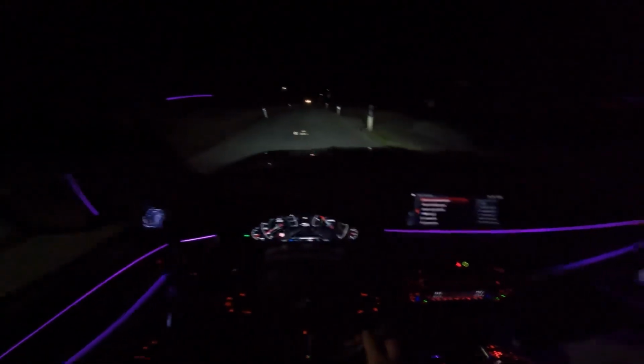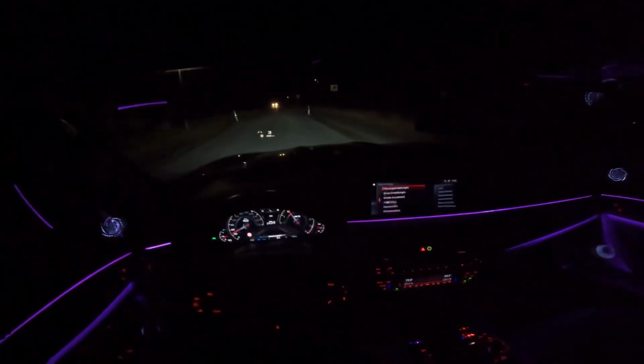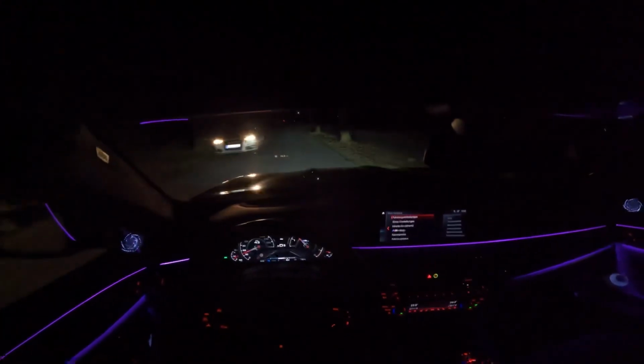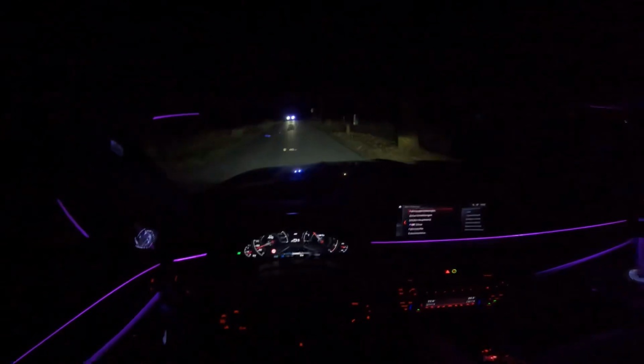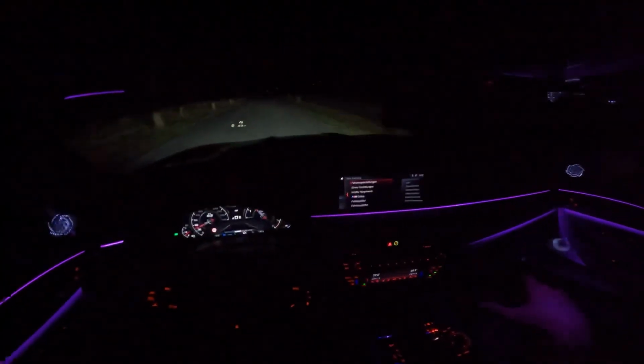So what can I tell you about the M5 Competition? It's a really comfortable car, you can do a lot of long journeys with it. Everything here is leather and the roof is Alcantara, and we've got heated seats, ventilated seats, massaging seats and everything. We've got the Bowers & Wilkins audio system, which sounds phenomenal, you just have to hear it.